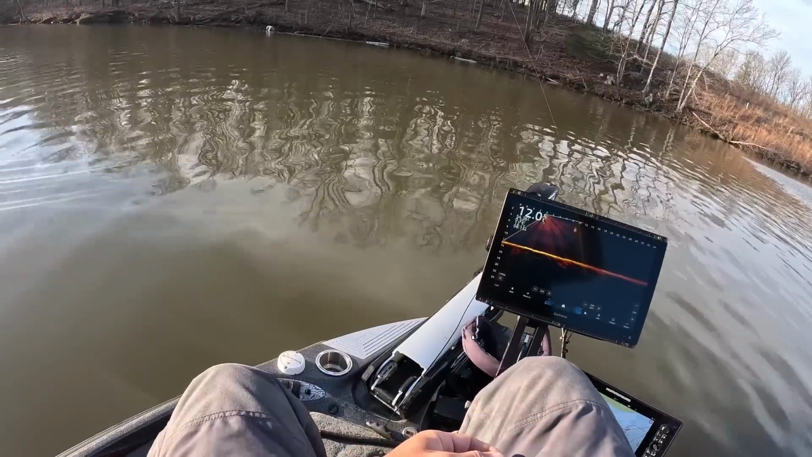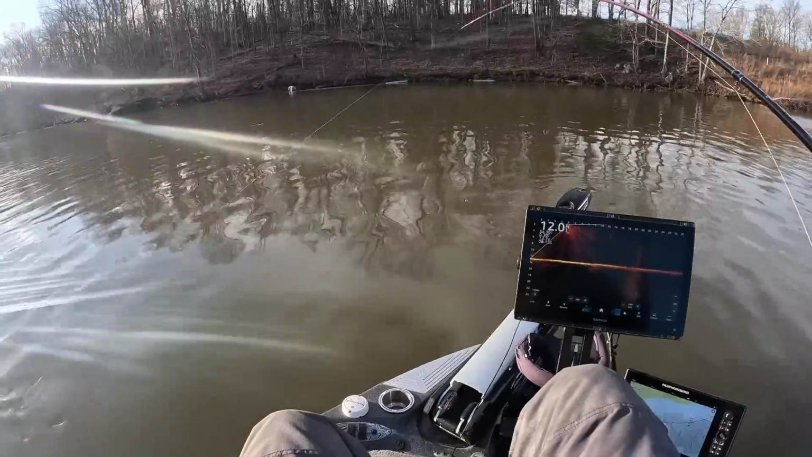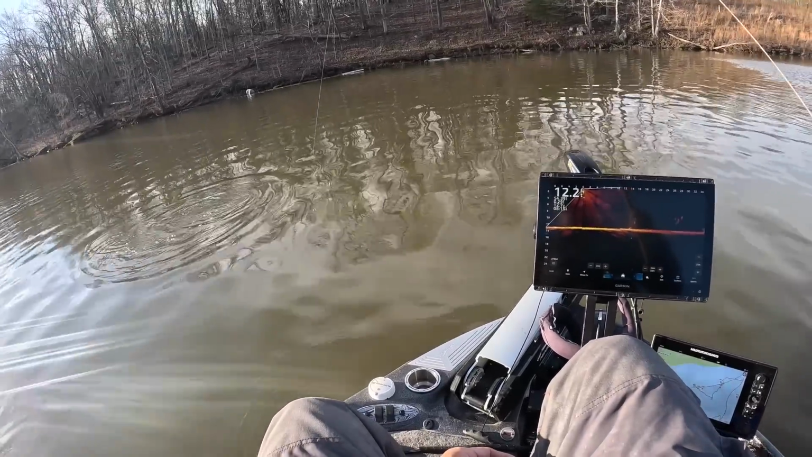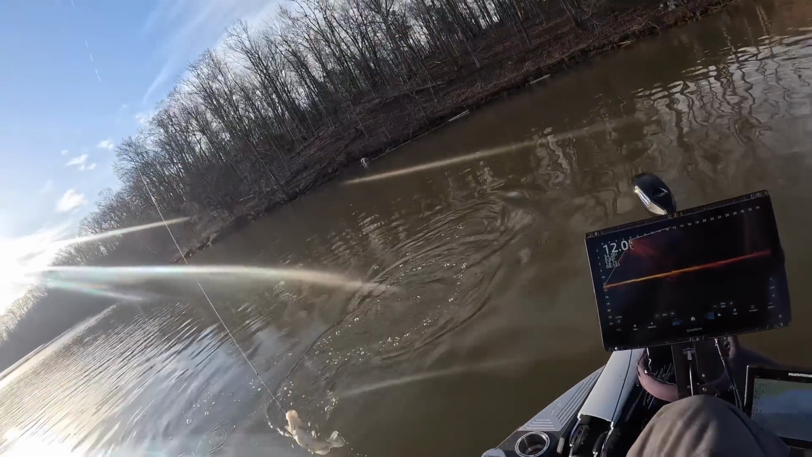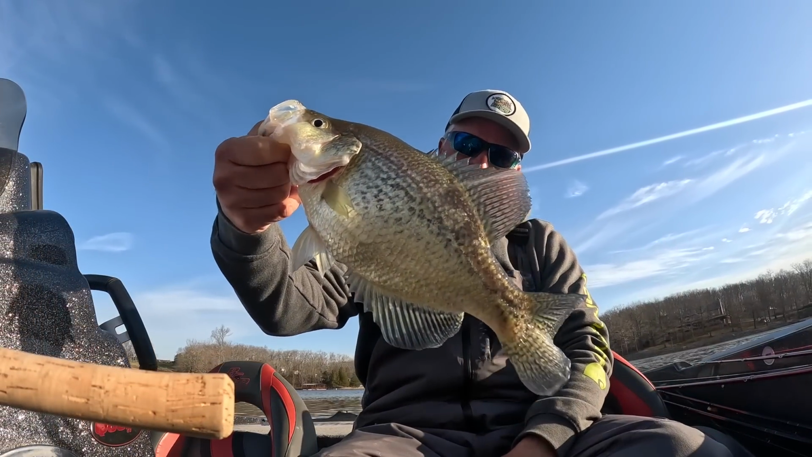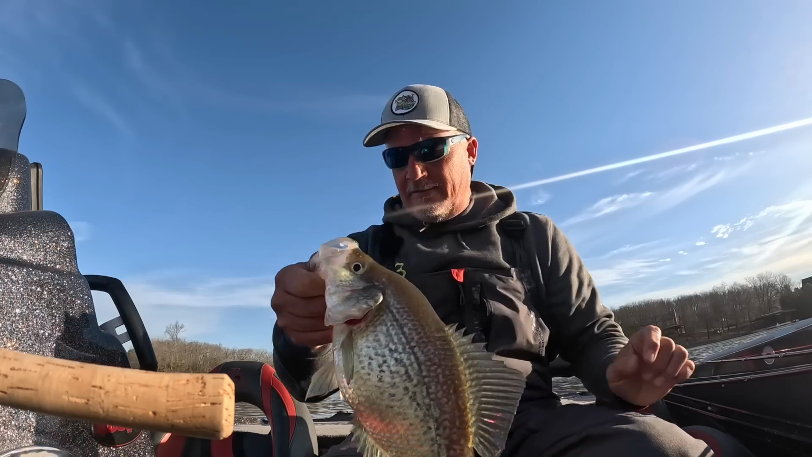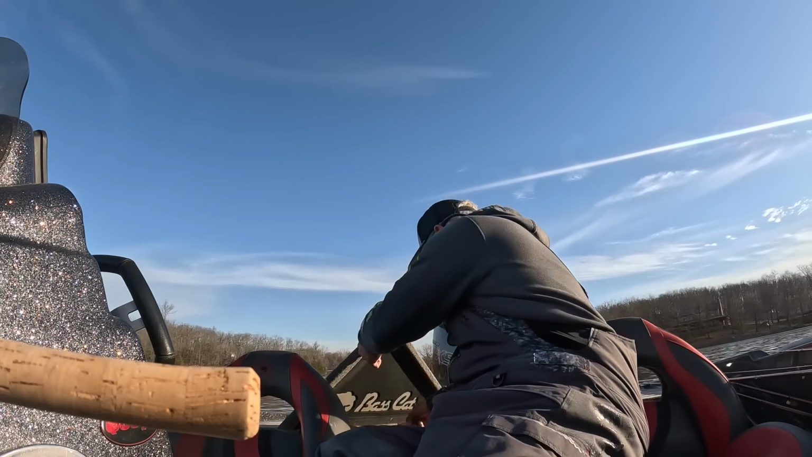Bam. Good fish. Look at that. The 15 Savage, guys. Slab. Very good fish. Oh, baby. This could be our picture fish. That is a hammer. That is a big fish. So we'll keep that one for pictures. And that was a lot of fun, man.